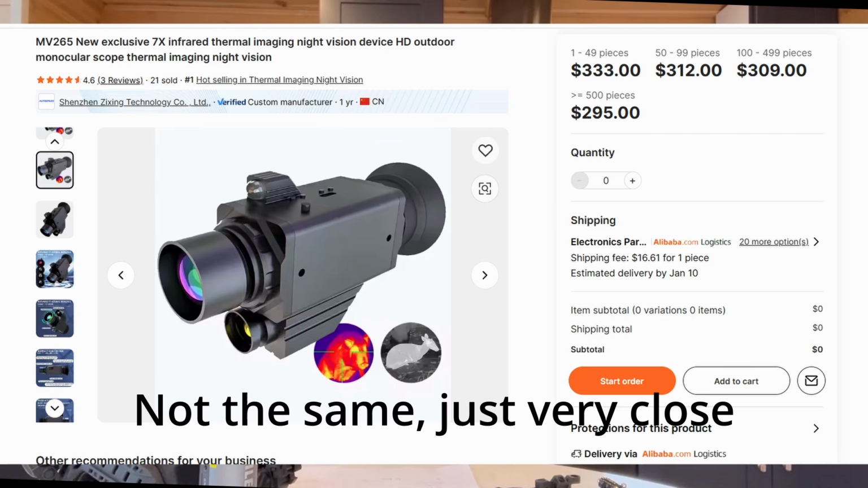I've looked in a couple places and I've been able to find some on Alibaba. When I quickly looked before the review, I couldn't find it, but if I can find it while I'm editing this, I'll put it back up. Most of the ones I find actually have 7x digital magnification, and don't have the wide field of view that this has.